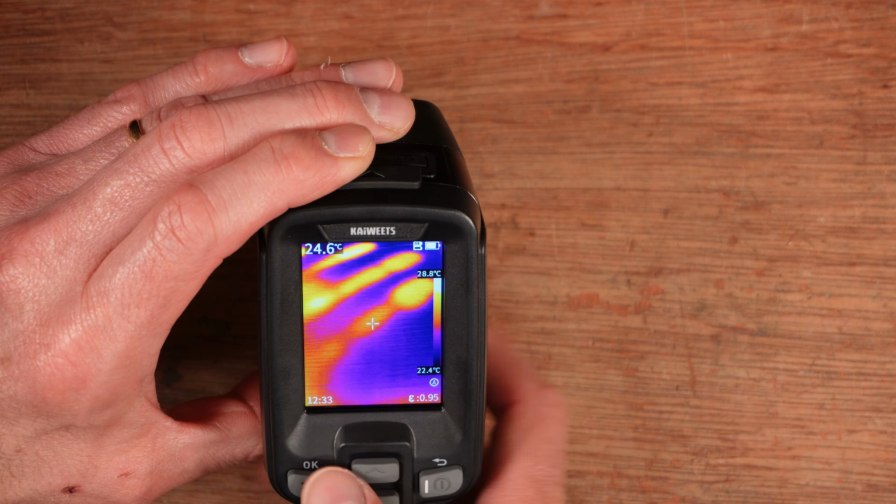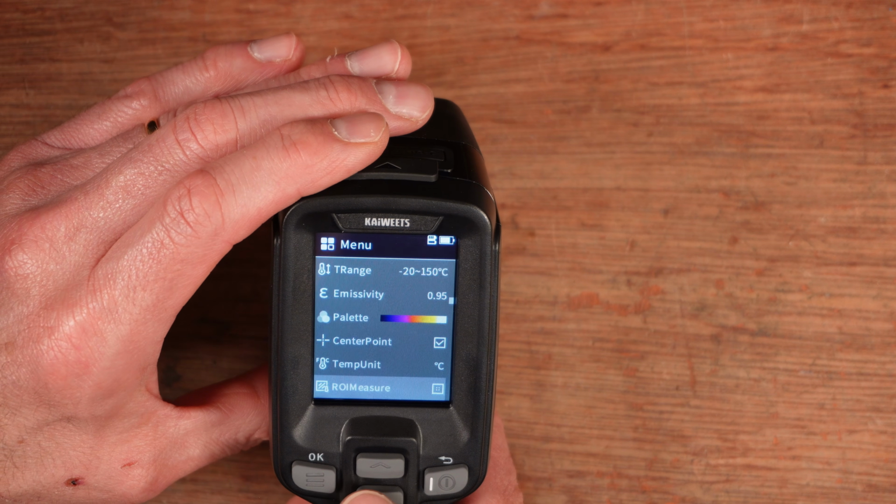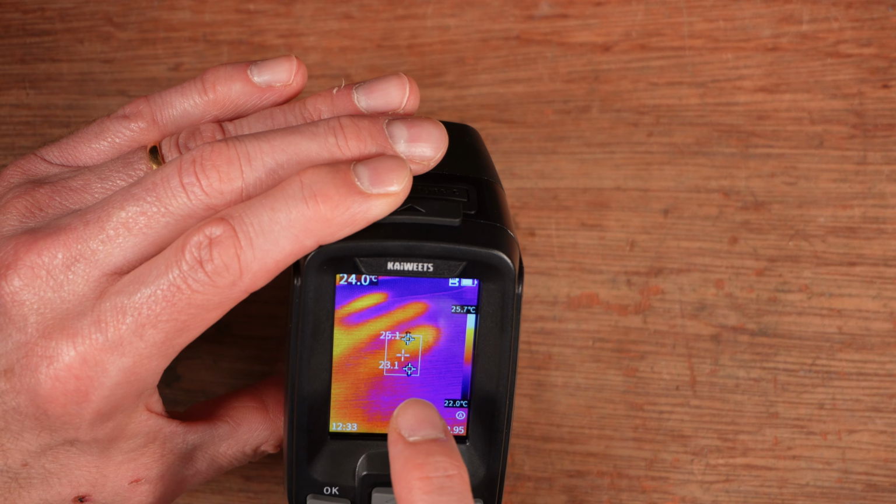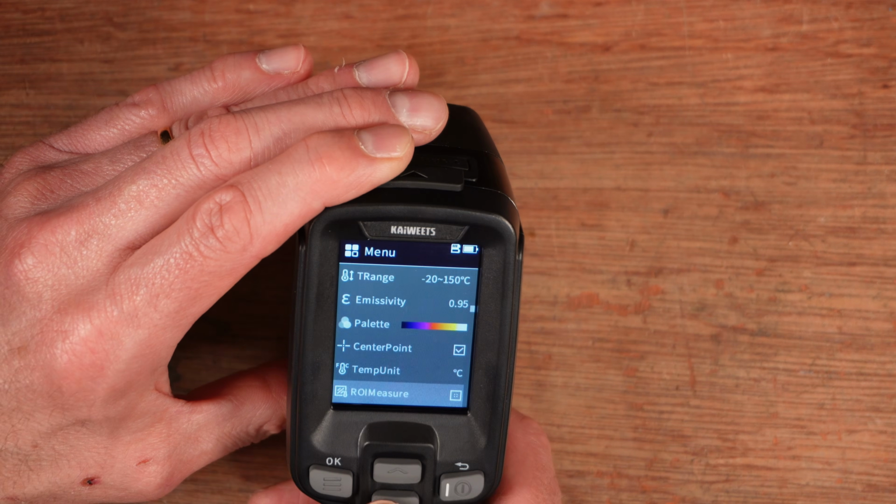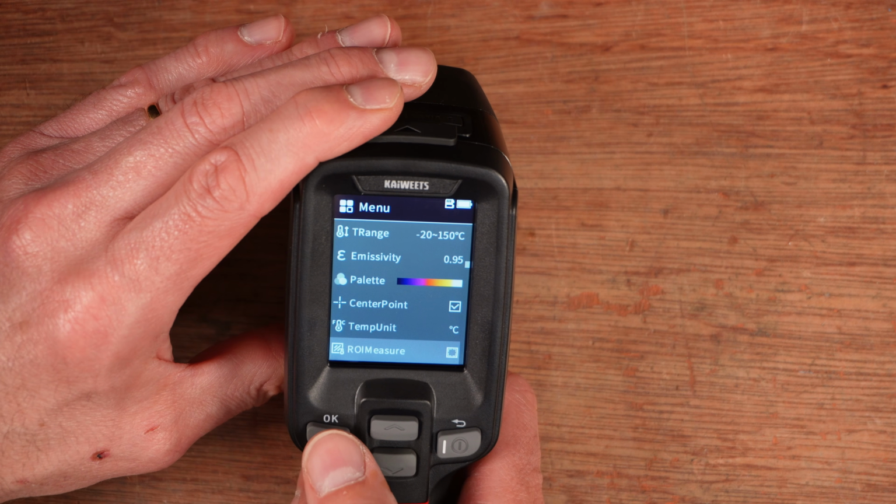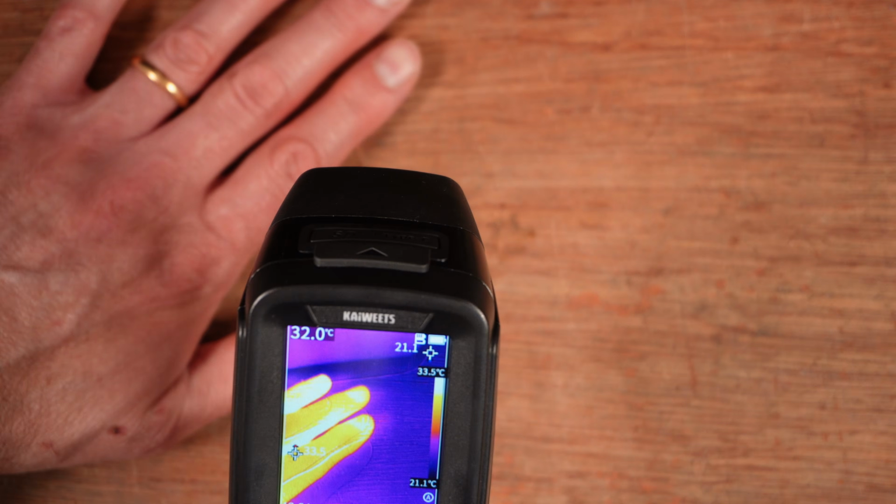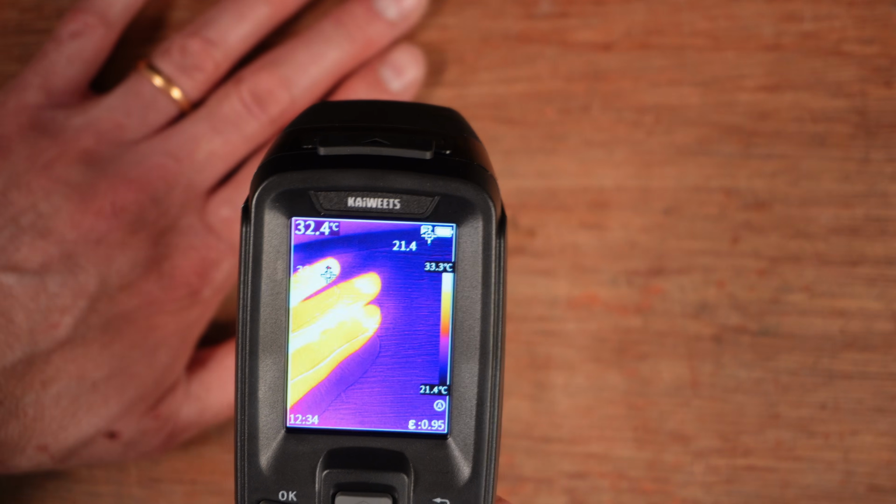But if I turn on this ROI measure, the first setting, we go back, just gives you a small area, and it will show you the lowest and highest temperature in that small area. And you can change the size of that area by continuing to click through. So that's like a medium, and that's pretty much the whole screen. So now it will actually give me the range of temperatures between the highest and lowest in the screen. So it's actually found something in the top left.